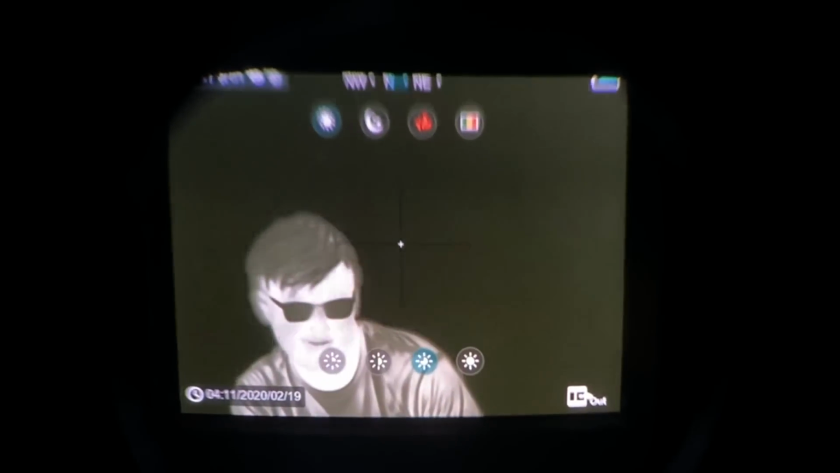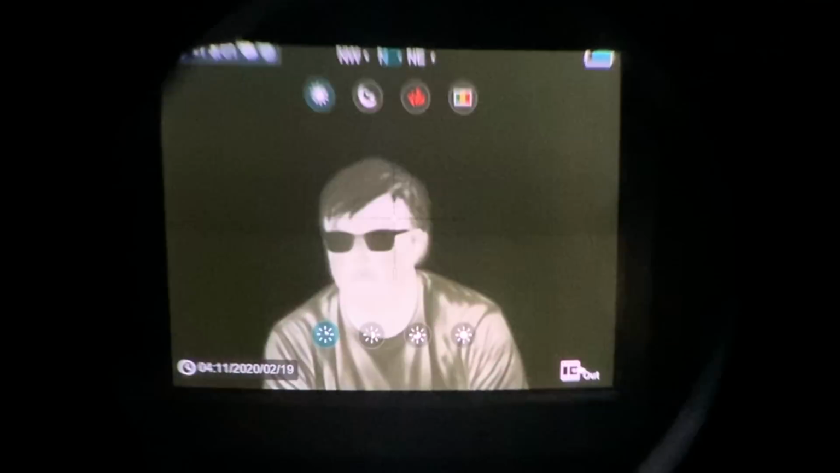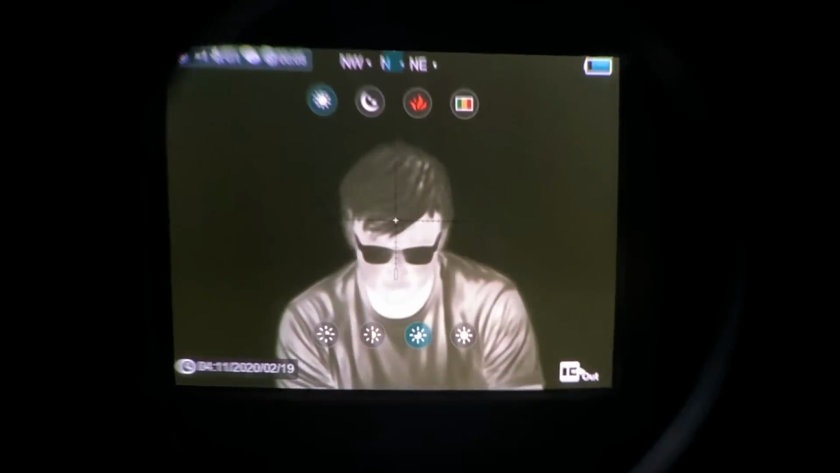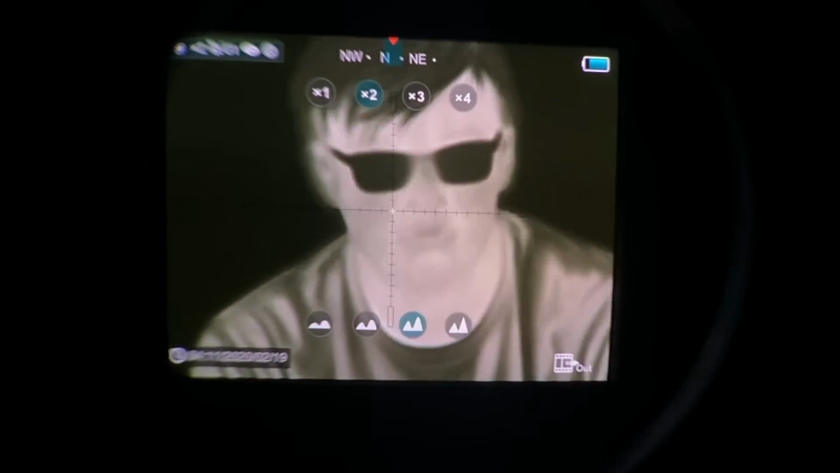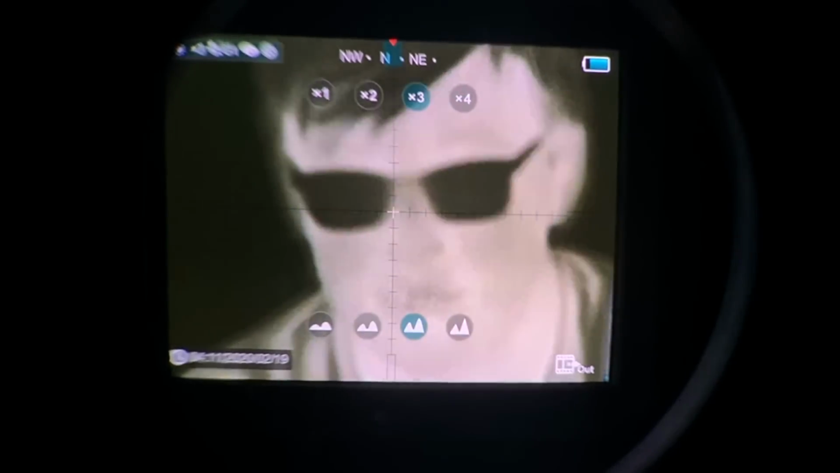I mentioned a little bit ago how much manual control there is. To touch on that a little bit more, as far as contrast, screen brightness, as well as image sharpness, all of that can be controlled through a very easy menu. Hit the M for menu, and then cycle between the 2 buttons, going up and down the graph of the 4 different options you have.